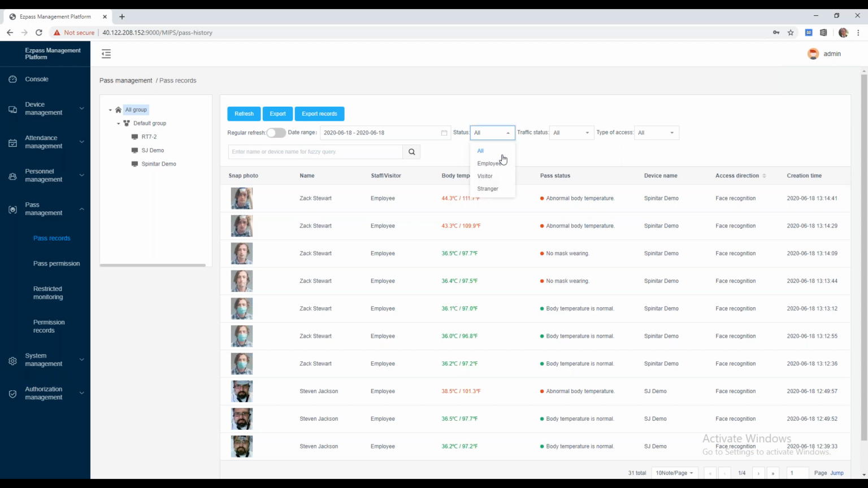We can pull these reports based on employee, visitor, strangers, maybe whether or not they passed or failed within a specific metric, or what type of access they were given to the facility, whether that's through face recognition, an ID card, or an IC card, granting them access, which is helpful.